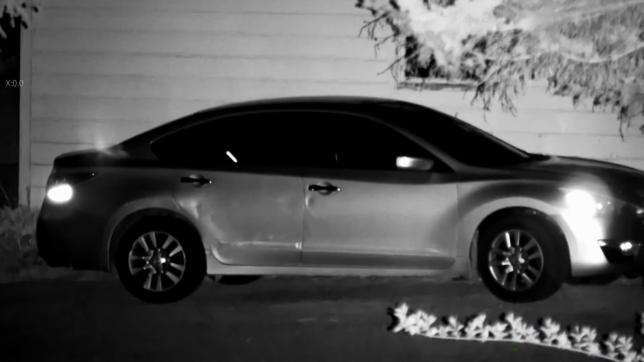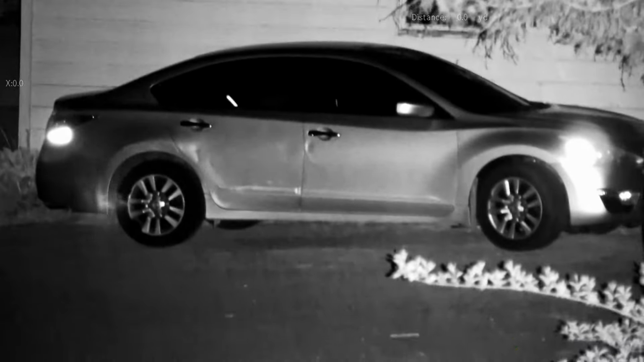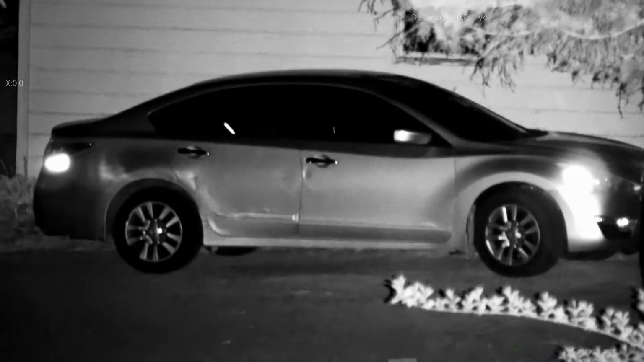And let's go ahead, we'll use the laser rangefinder and just kind of confirm that that was about 50 yards. Yep, 50 yards. Very nice. 50.42, and where that guy was standing it was about 44 yards. Very cool. And there's the neighbor's car, also about 45 yards away. 46 yards. Very nice. I'm impressed with this thing, and it's only my first night having it.